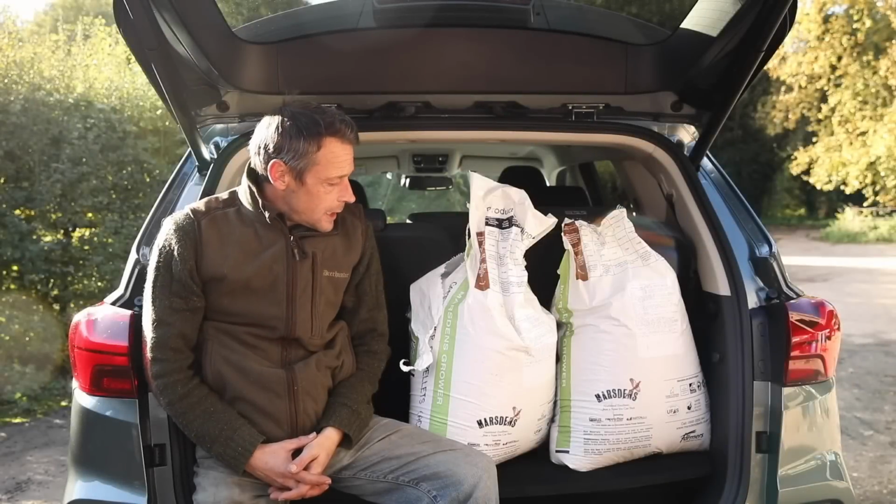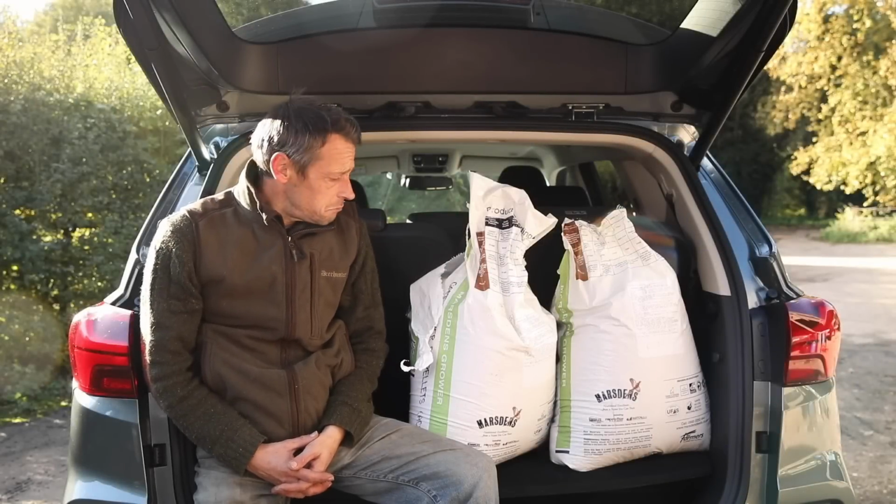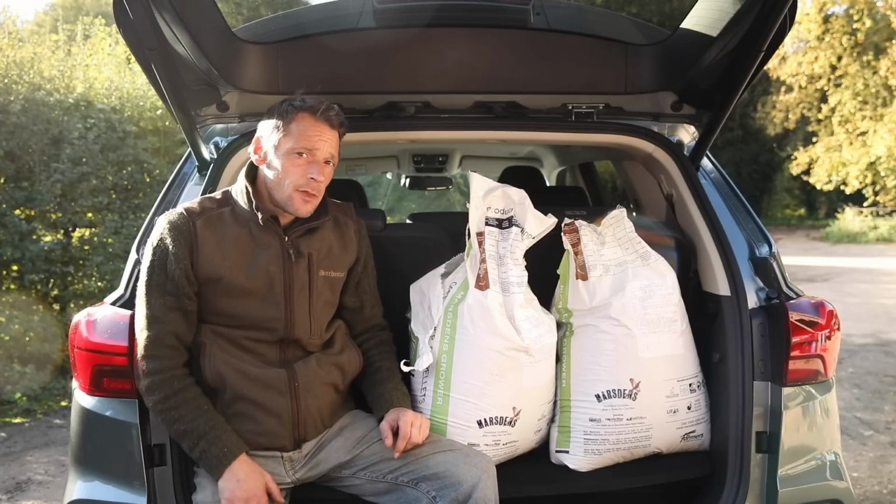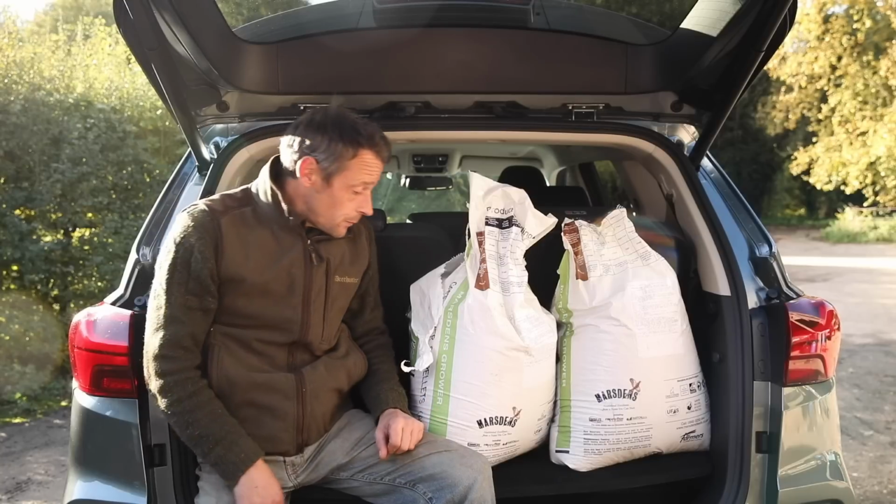Well, the load bay, 3 full bags of wheat, which isn't a lot, but still enough for a bag. But this is a 7-seater, so we could use it as a beater's wagon.